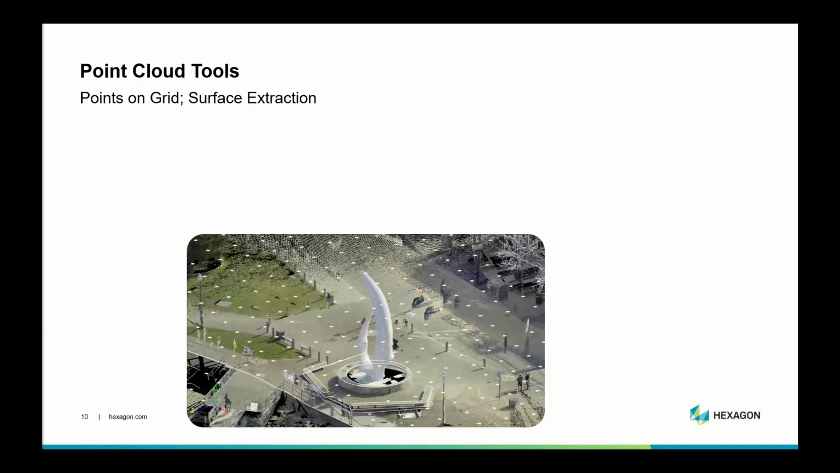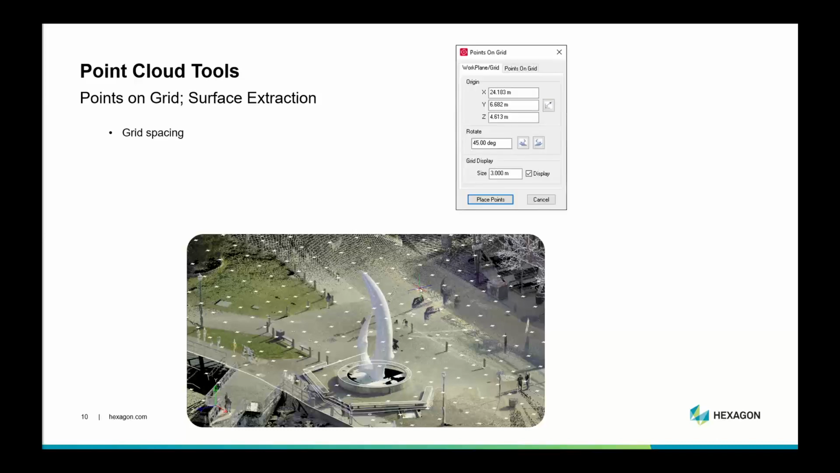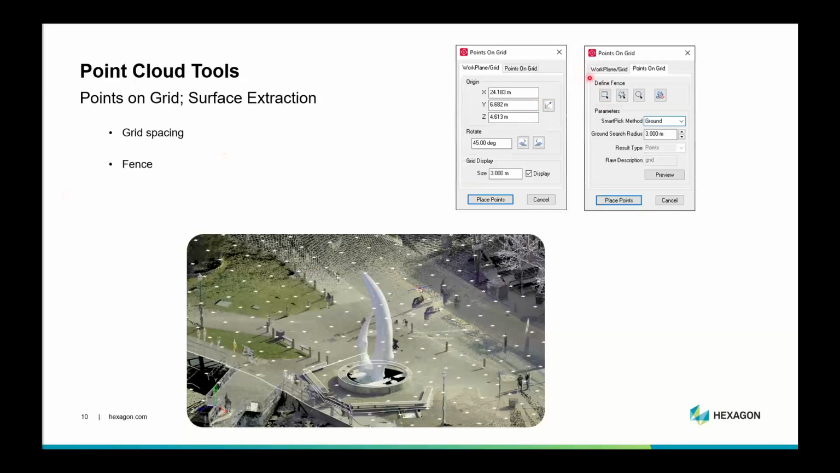Points on grid. This is how we extract surfaces in MicroSurvey CAD. You'll select a grid spacing. You'd pick your grid display. So what I've done here is created a 3-meter topo grid over that surface. You select a fence. You can select a rectangular fence, polygon fence, or a circular fence, depending on the area that you'd like to apply those points to. And then you select the location that you'd like to apply those points to.